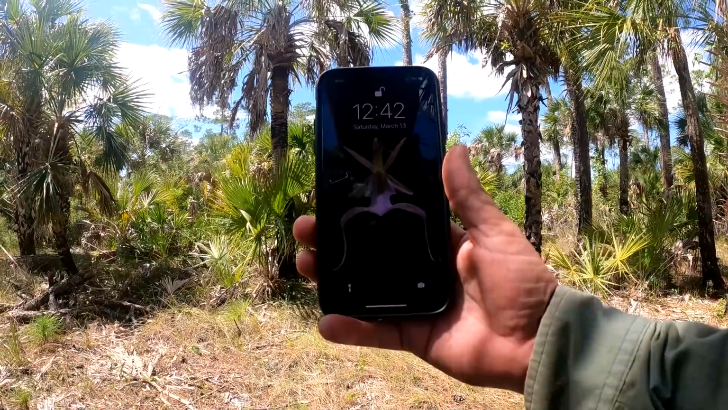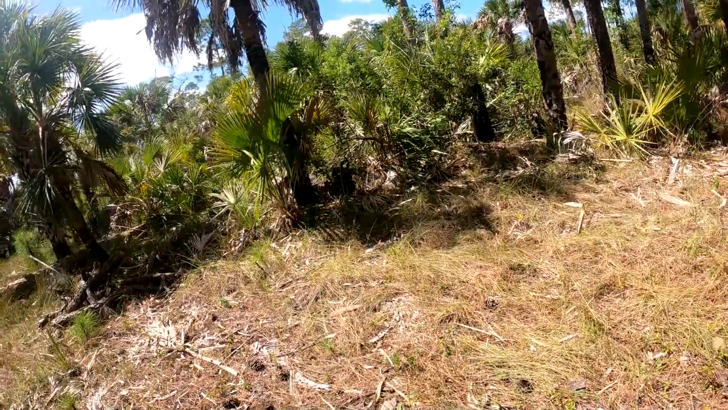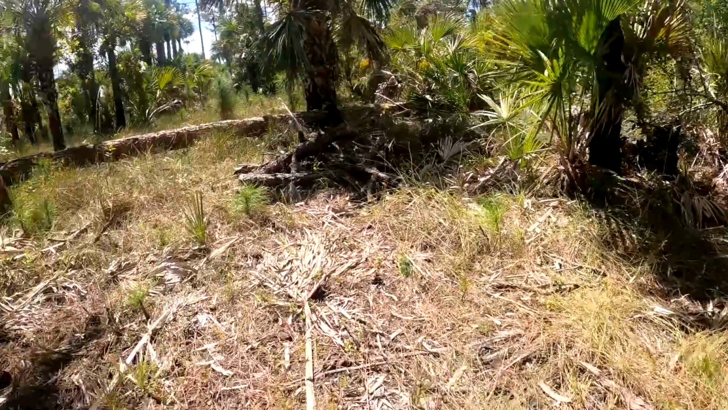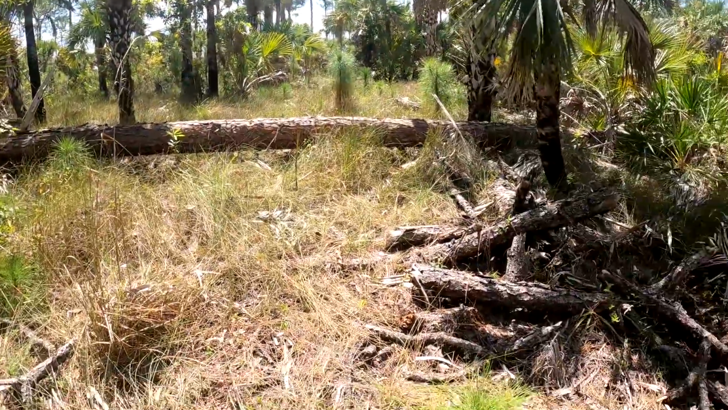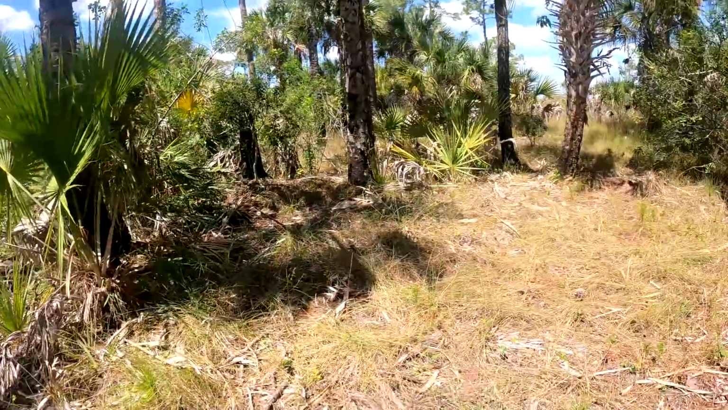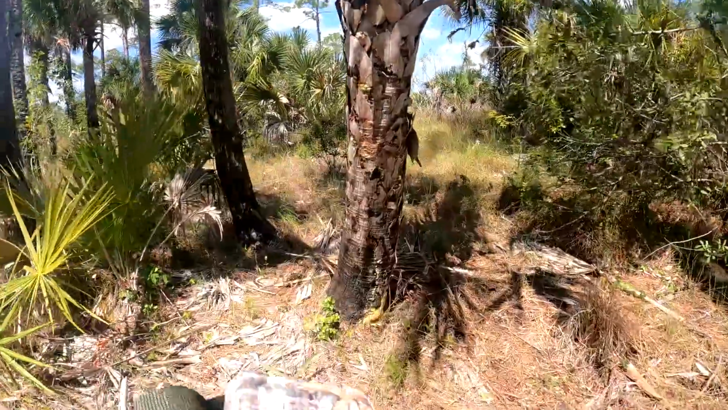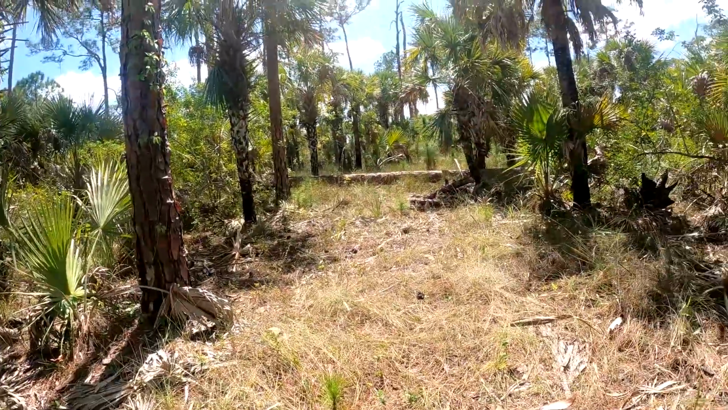Today is Saturday, March the 13th. It's been 1 month since I set this camera out, just out here to check it. I had it set right here on this nice little clearing with this nice big pine tree log. I thought would be a nice spot for animals to be walking over. I had this camera set on this tree right here, overlooking this nice little opening here.